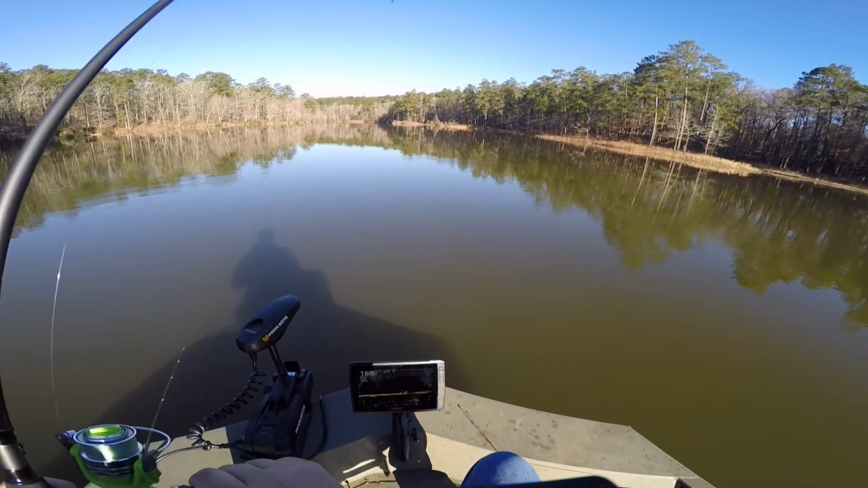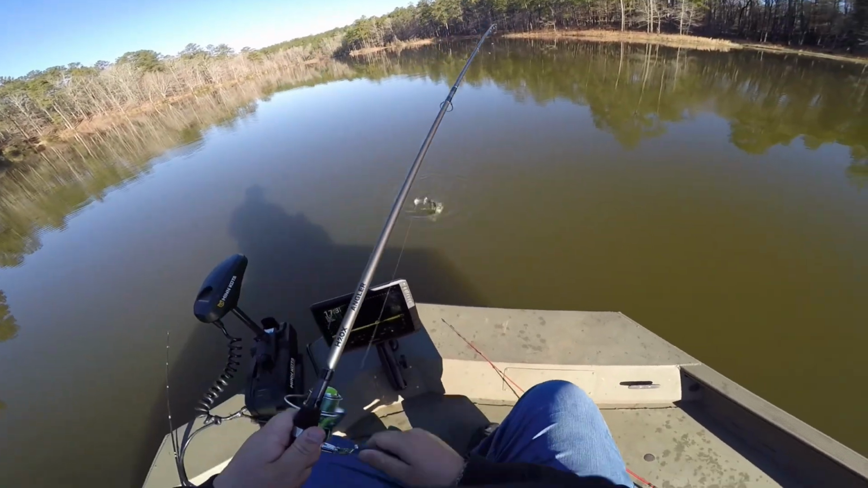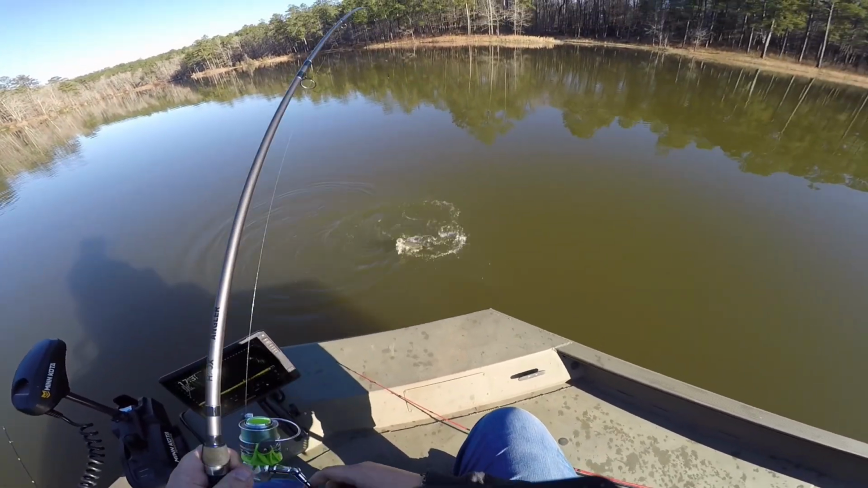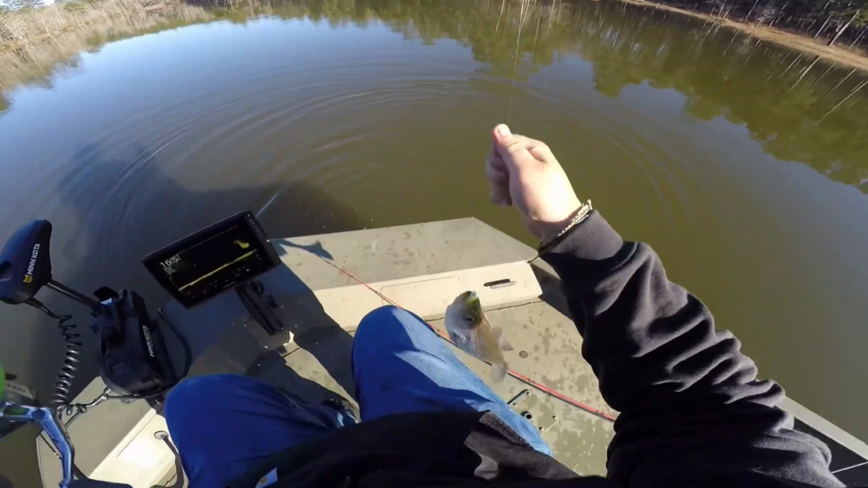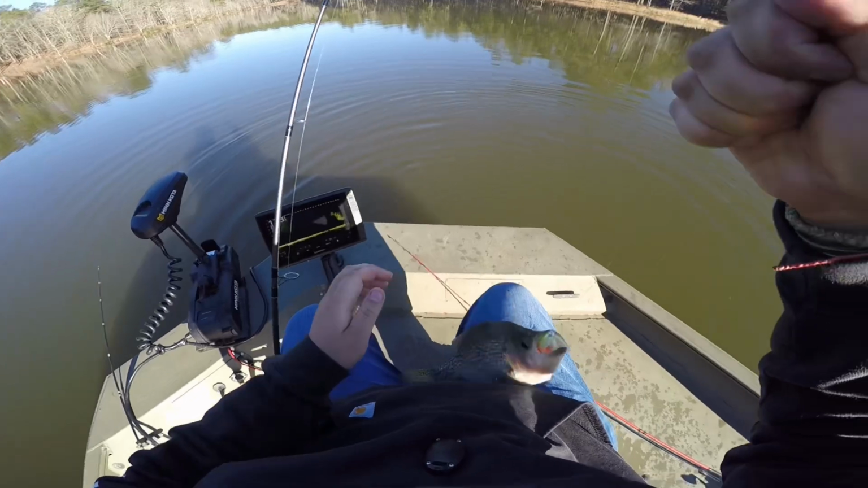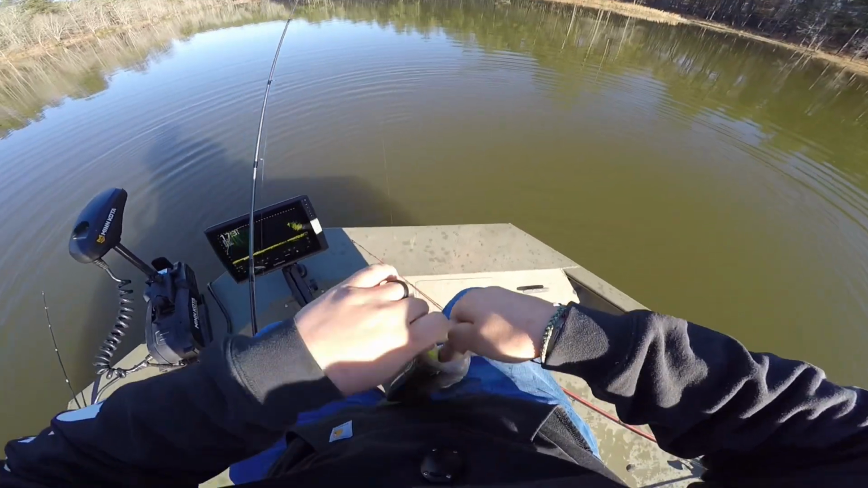Another crappie. Another absolute giant crappie. Oh my goodness gracious. I have no idea what to say about that there.